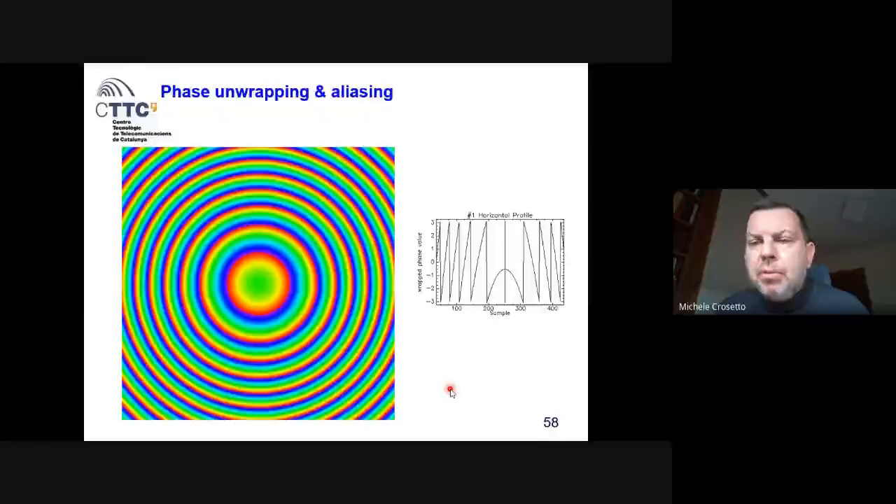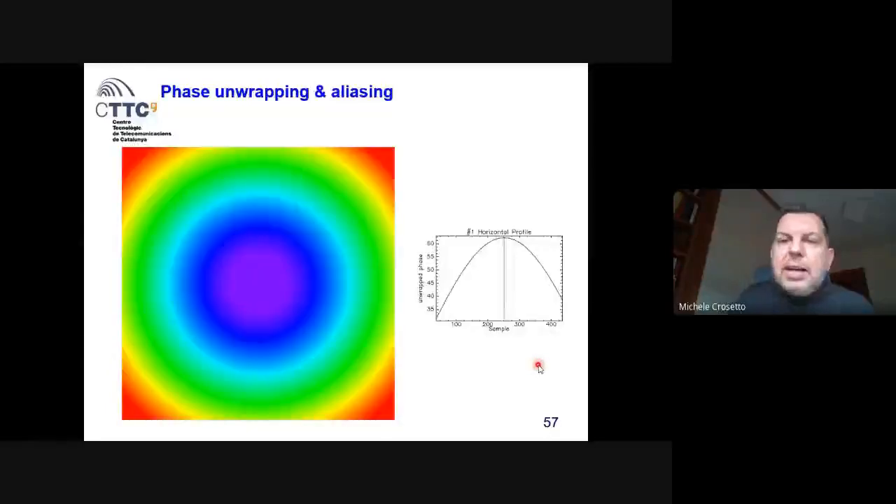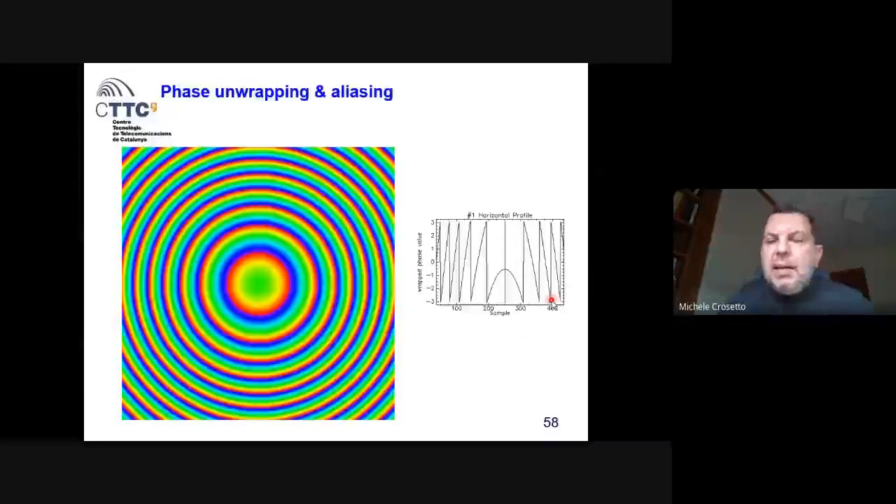From this observation, from what we get from the radar, we have to estimate the jumps that you can see here in this profile. We have to estimate all the jumps in order to reconstruct correctly the correct profile, which is this one. Okay. What is the implication?